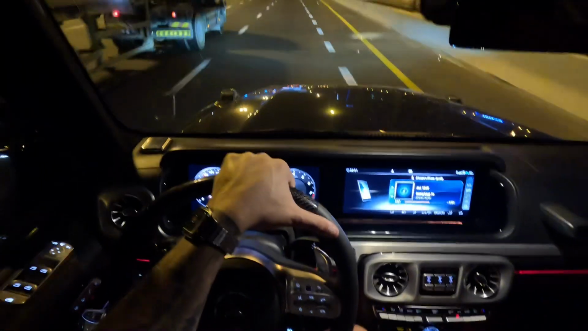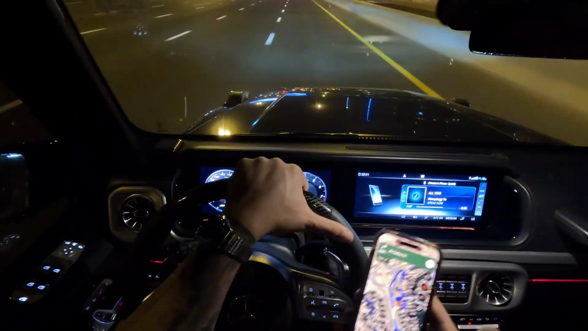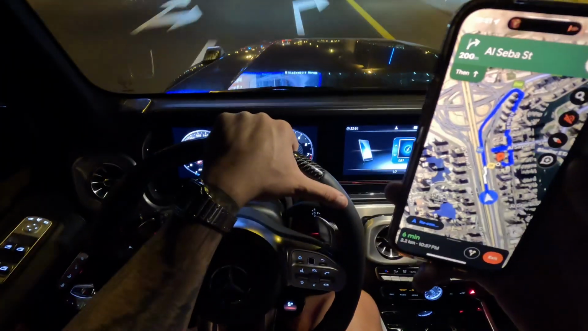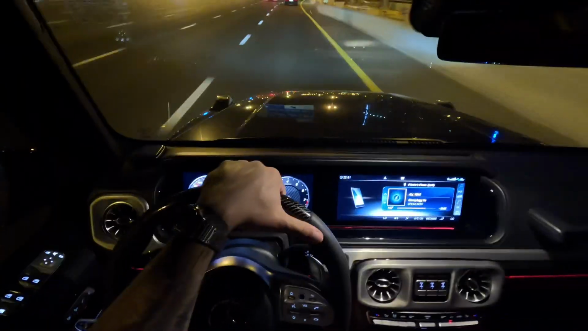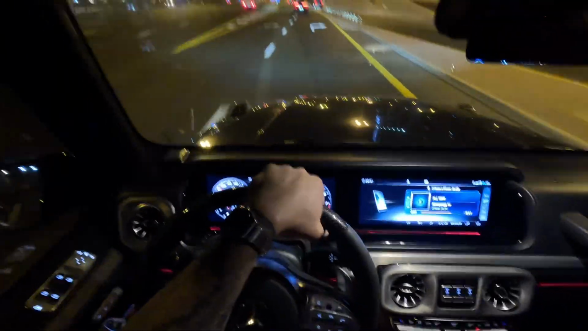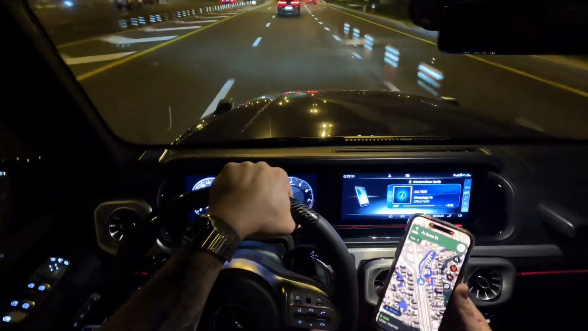So interesting. I'm supposed to get off on this exit and it's not even named the same thing that I see on my GPS. Maybe I'm gonna have to start using Waze. If you guys see this, it tells me to get off on Al Sheba, and this is called Al Shabaka. It's a different name. So that's one of the biggest issues when using Google Maps out here. And don't even get me started on Apple Maps. As you guys probably know, especially in a foreign country outside the United States, Apple Maps is not the move. You gotta use Google Maps.